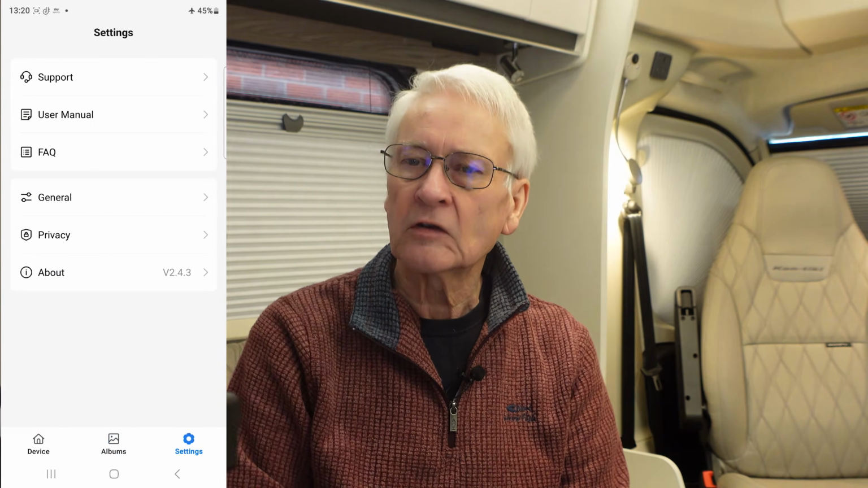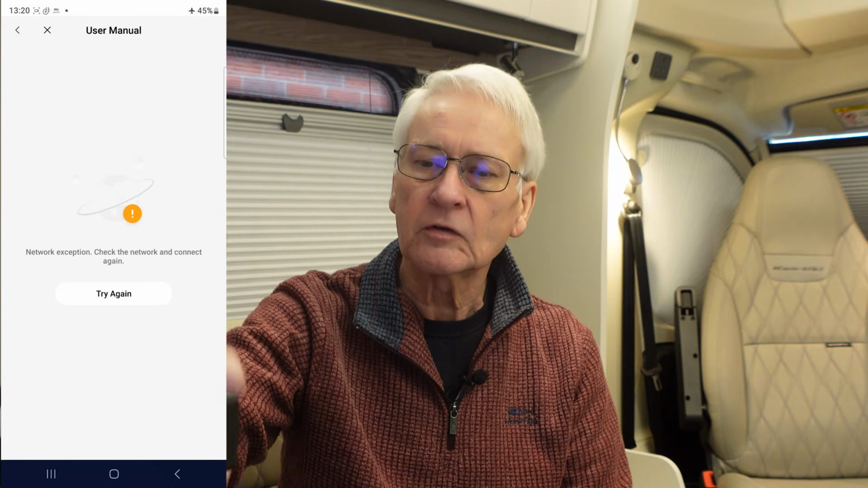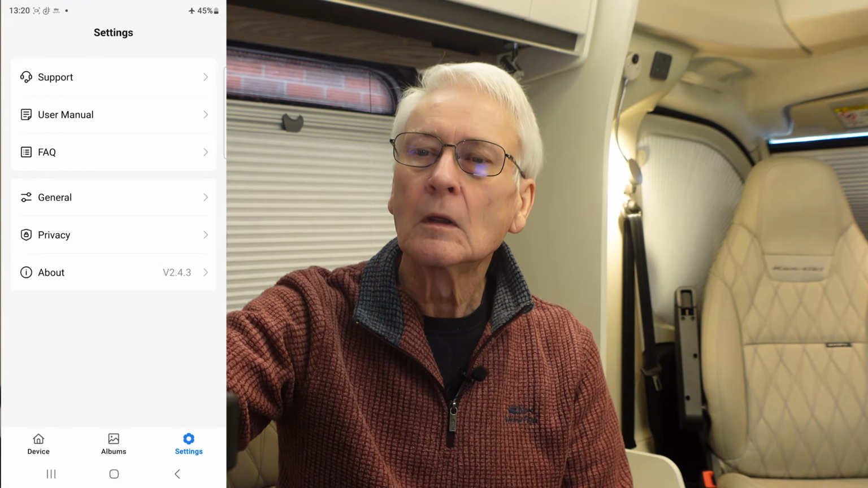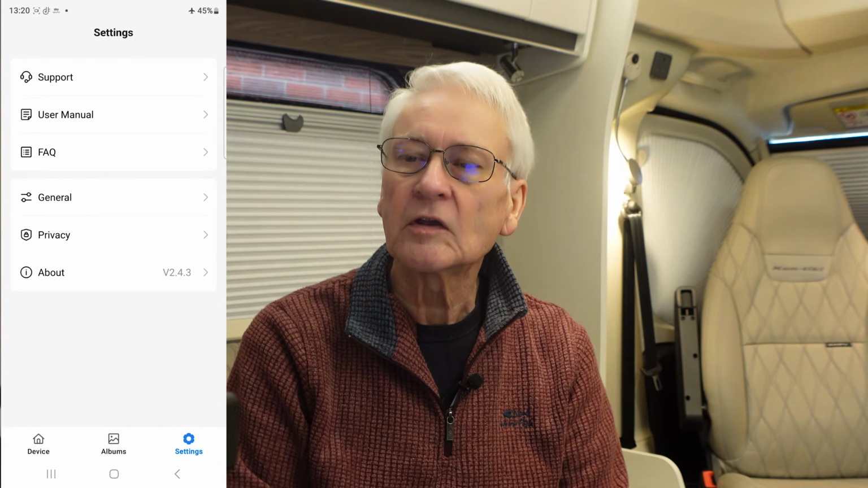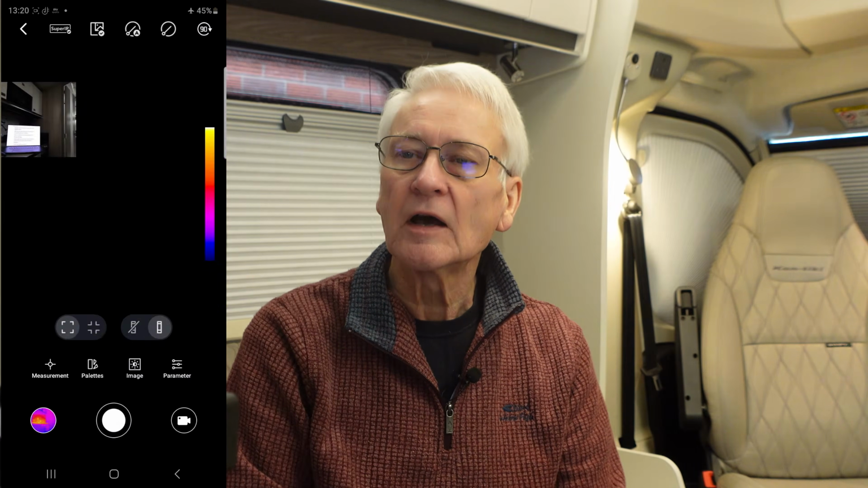And then that takes you back to the settings, and you've got the user manual there. Obviously you've got a signal, it will get you to the user manual on the website. You've got some FAQs, same sort of thing, and some terms and conditions and privacy settings, and a support setting up there as well. And if you hit device and go back to live view, it goes back to the unit.